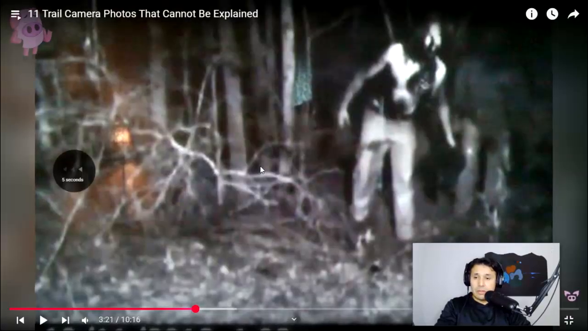Wait, go back. What's this back here? This looks like lighting from a house. This looks like curtains, like the little honeycomb. Huh.